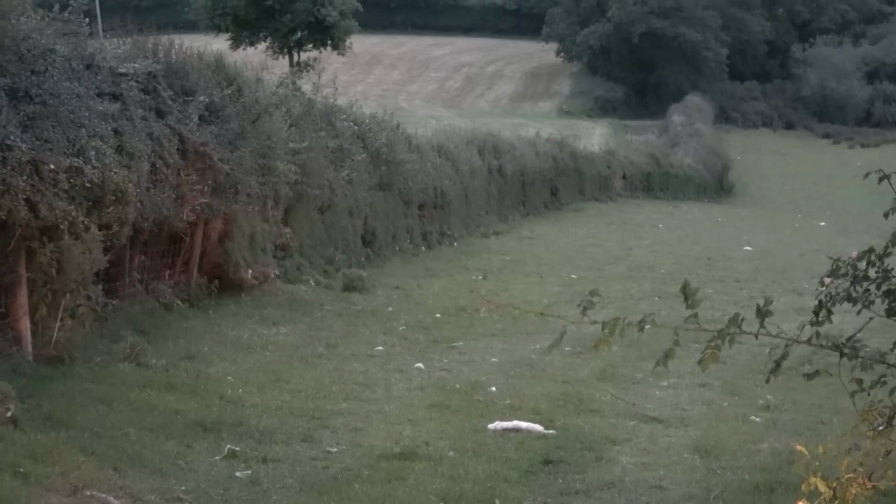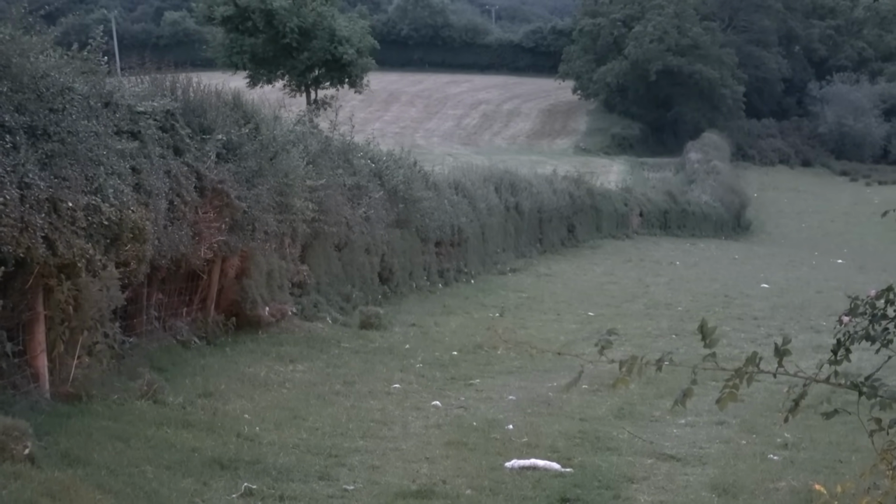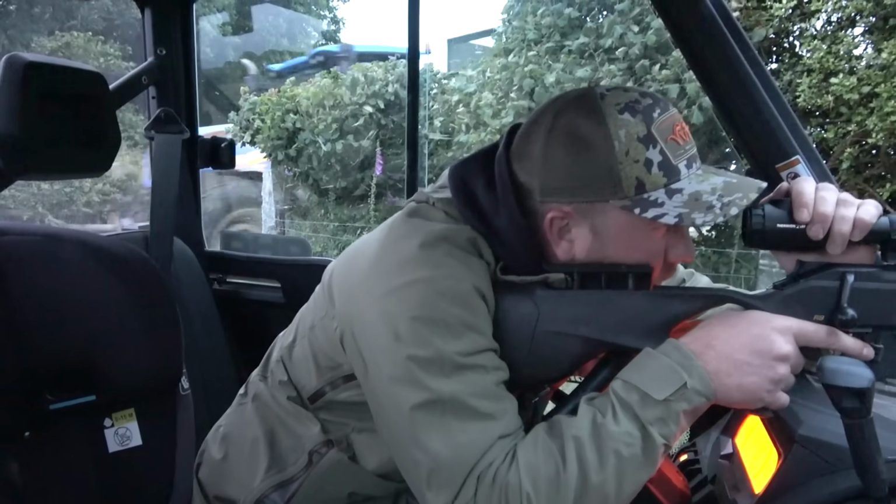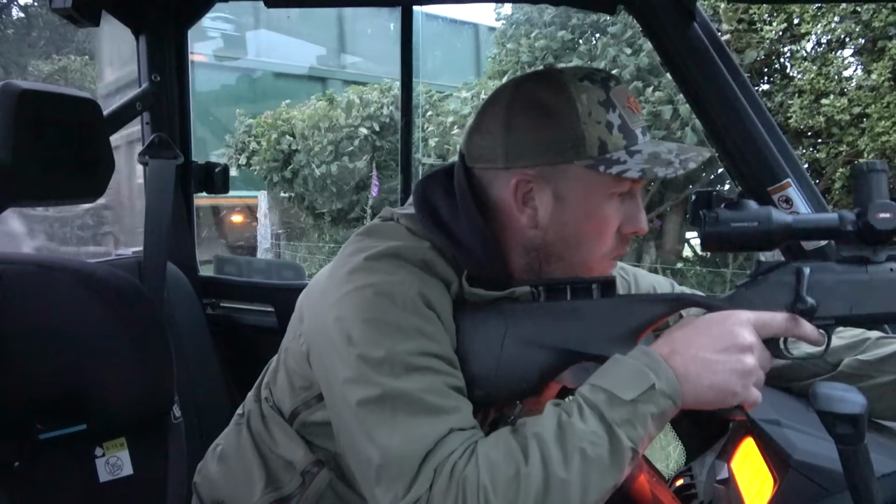So we saw plenty of rabbits before dark. Shot a few, which is good. We'll get some more later. And now we're just sitting out on the foragers, literally just left about 20 minutes ago. So we're going to sit here in the valley.